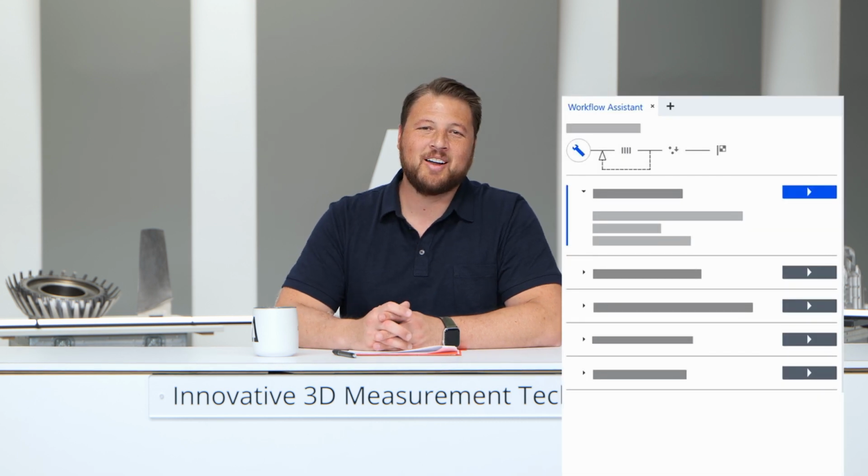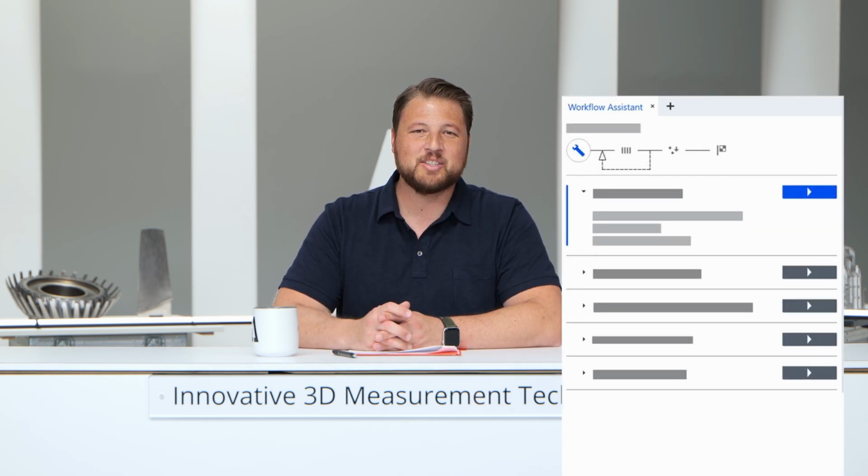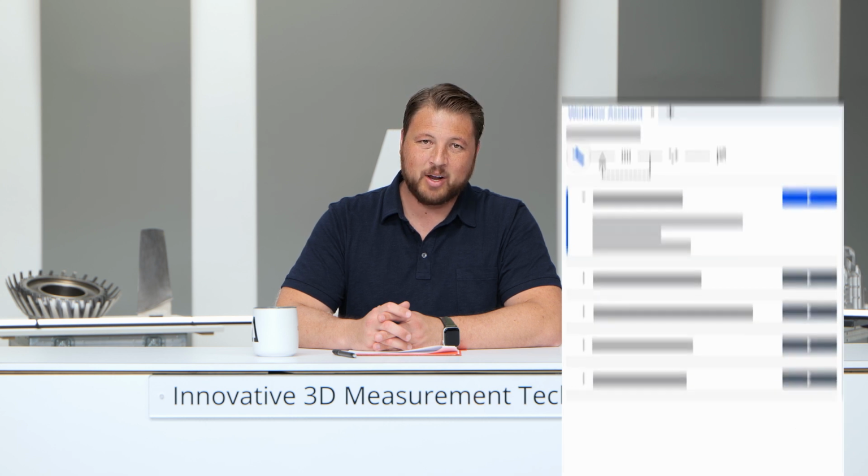Workflow Assistant lowers the learning curve for all new users. GOM Inspect Suite provides a step-by-step interactive guide to achieve repeatable data. The software also monitors your progress and gives you solutions to any problems that you run into. This is a new tool for 2021 to help anyone with their non-automated scanning tasks, and it doesn't require a highly trained operator to achieve accurate and reliable results.